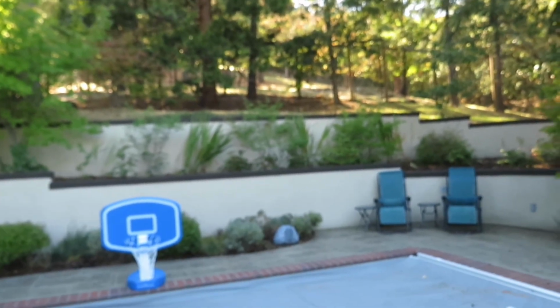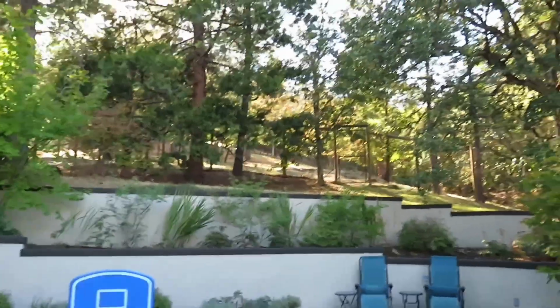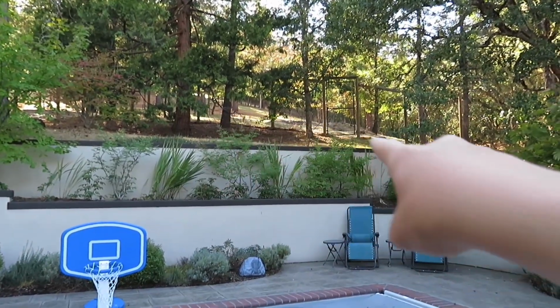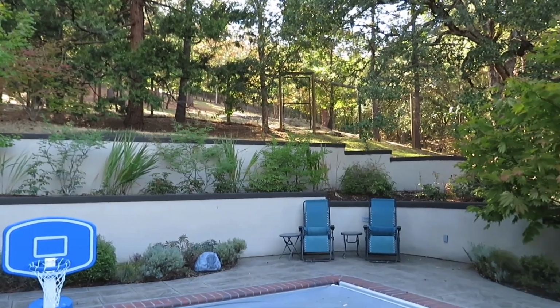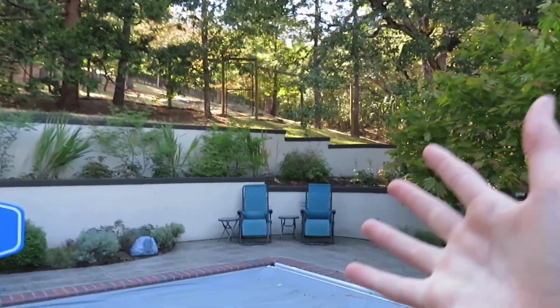Pretty excited for this one. It's gonna be an interesting video. I actually have a trail camera here that I'm going to be putting out in my backyard. It's not gonna be filming my backyard, but just a lot of animals right there on the other side of the fence. That's their trail there, and we've seen lots of animals there.